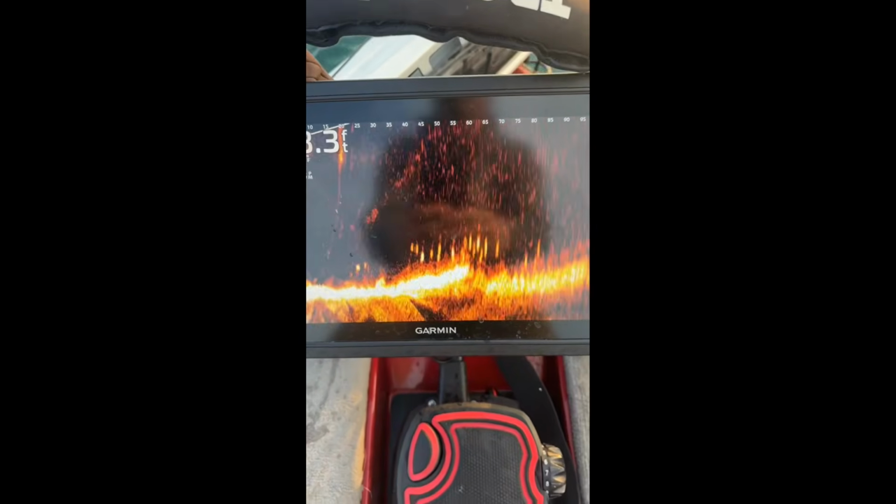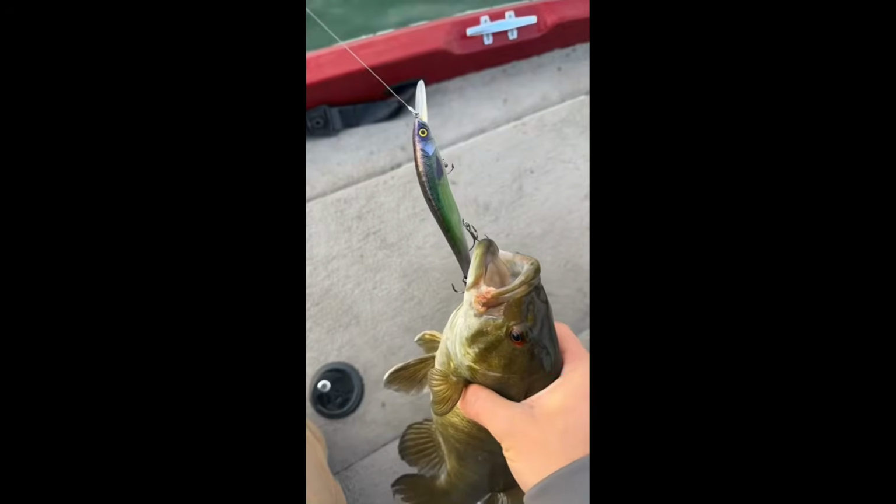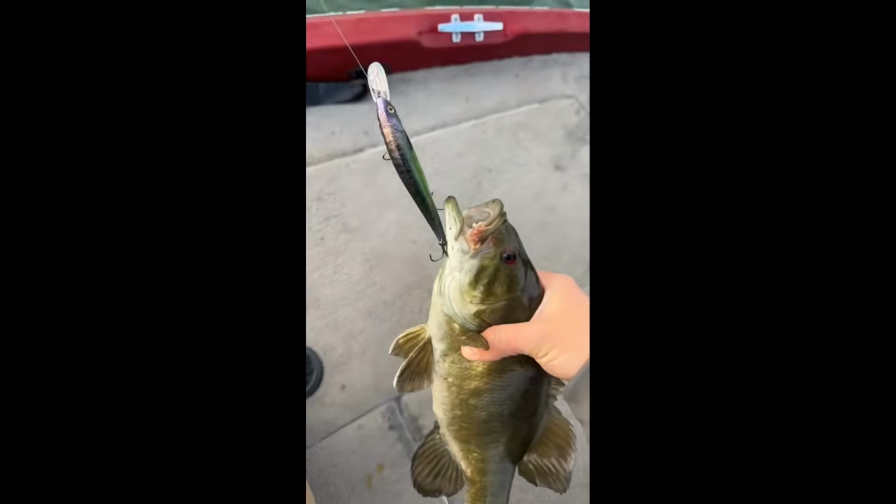Oh, Lord! Holy shit. I caught a bass on a jerk stick.